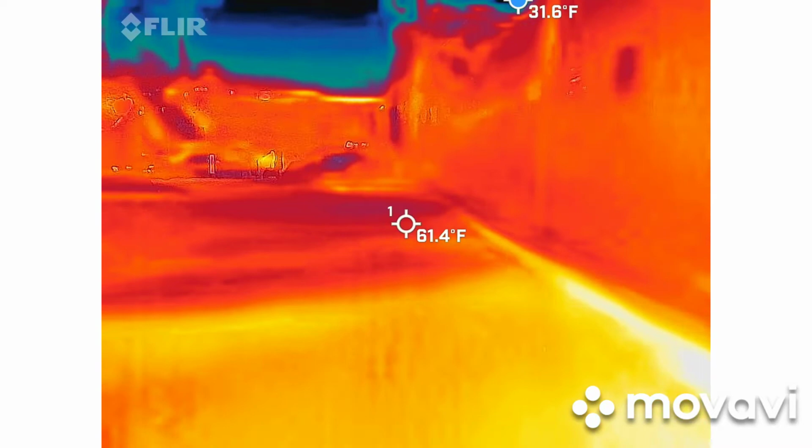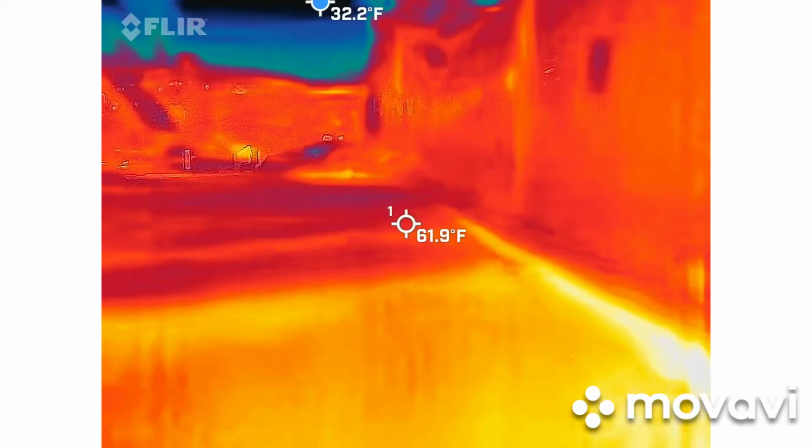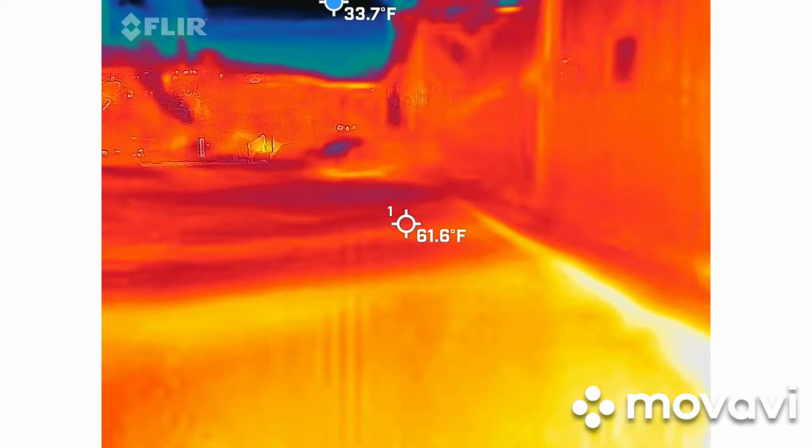So again, I can always splice audio together too. I'm like an AV tech with all of this kind of gear. So let's just walk slowly and see what's happening here.